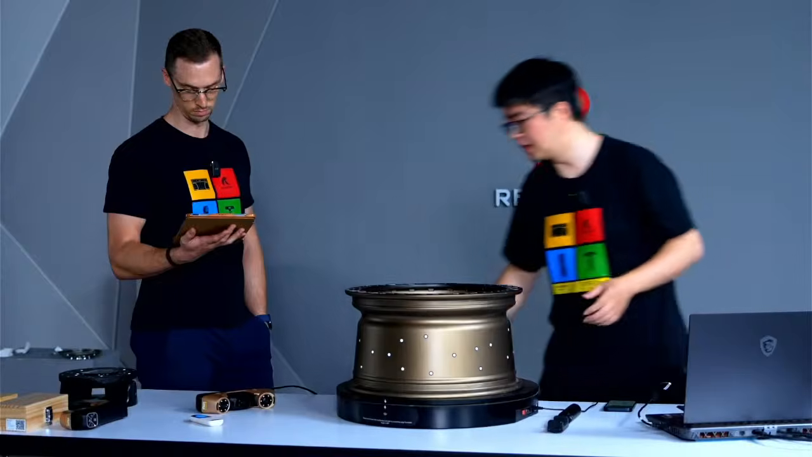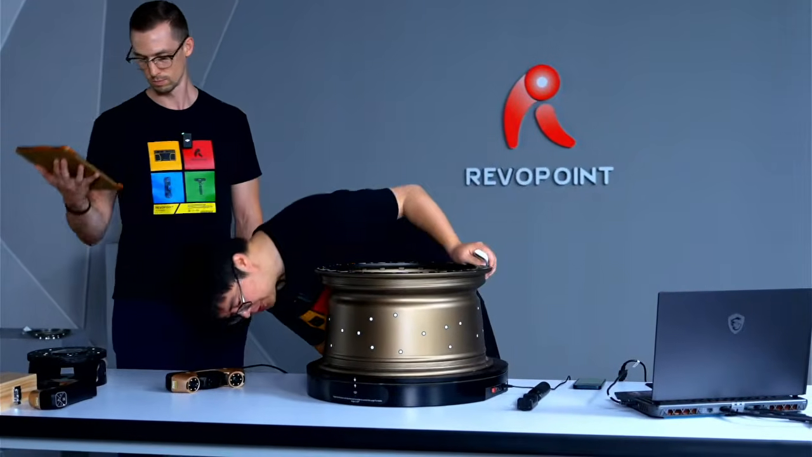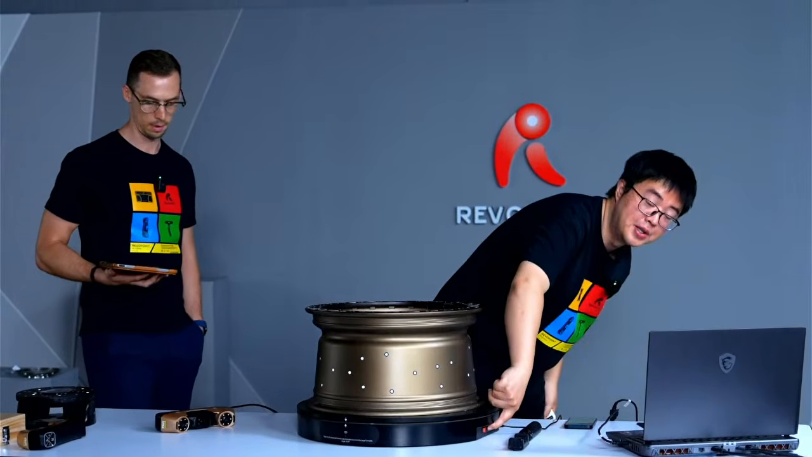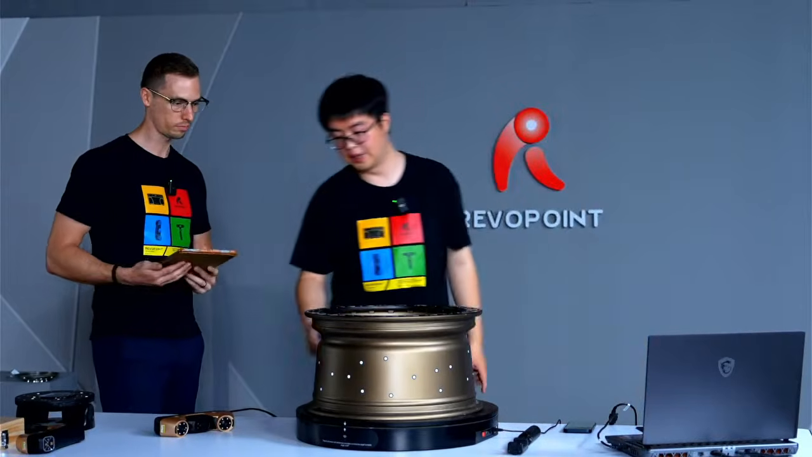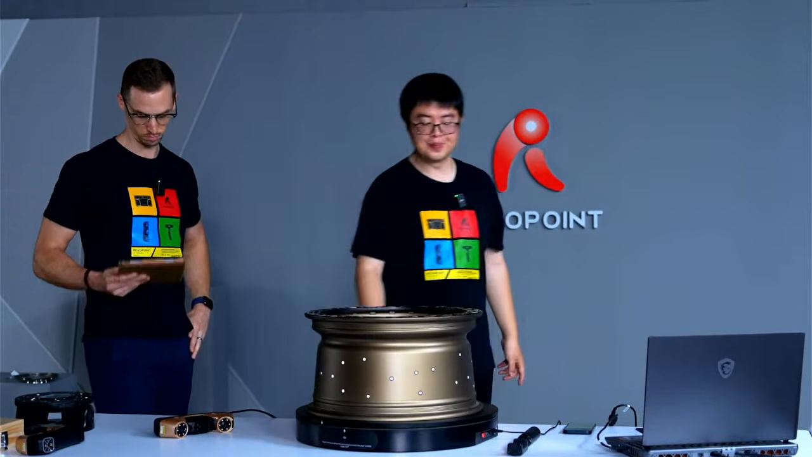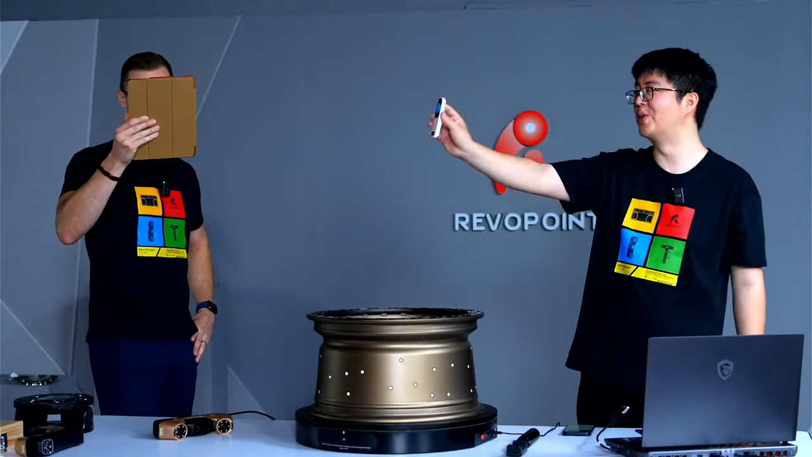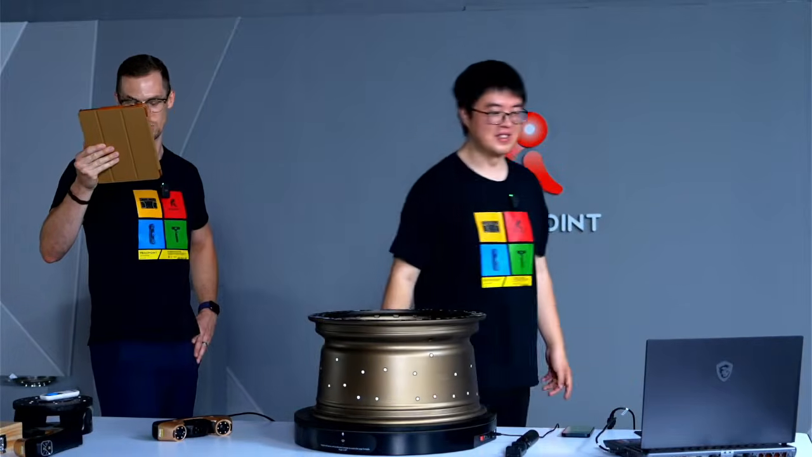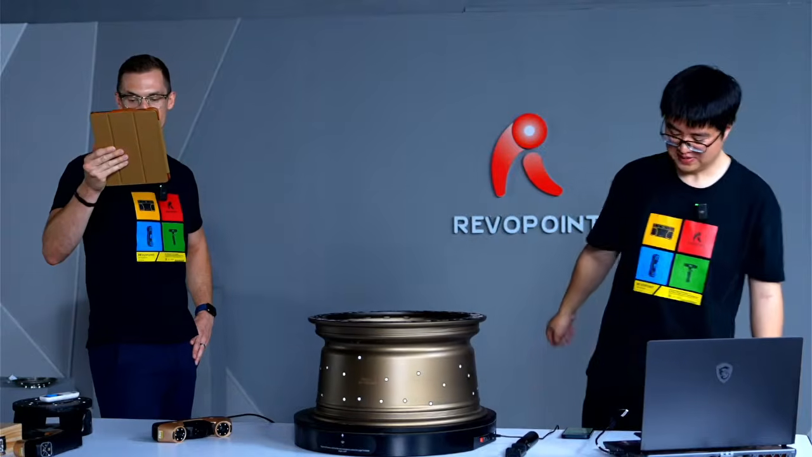Yeah. Now this is actually a digital turntable because now you can see there is another USB on the side. You actually can control it if you hook it up to the computer. And a new remote control, which you can adjust from rotating clockwise, counterclockwise, speed.